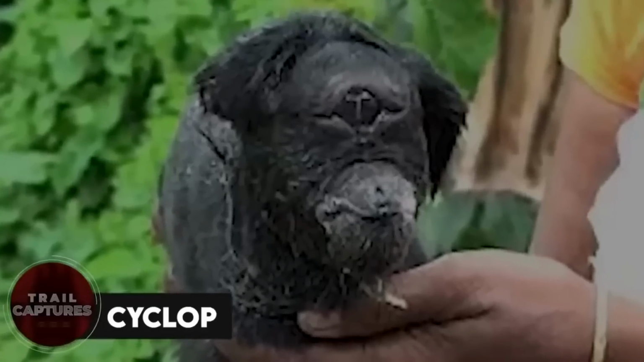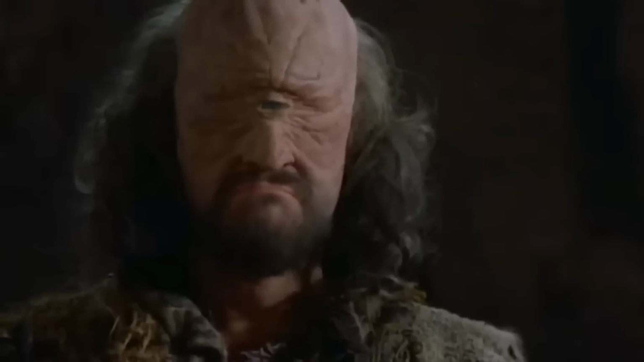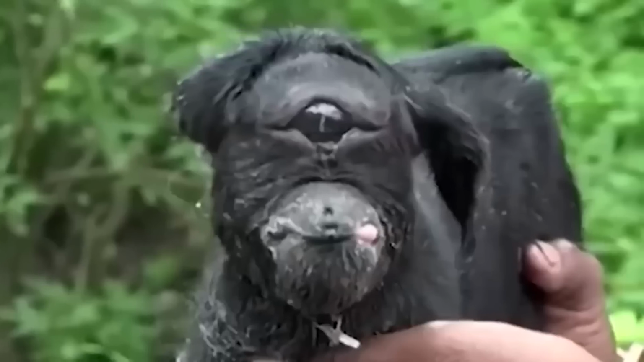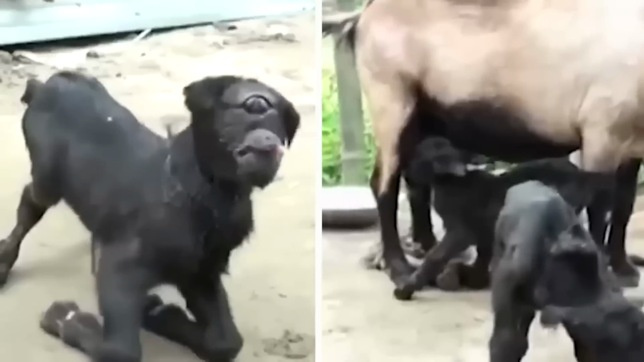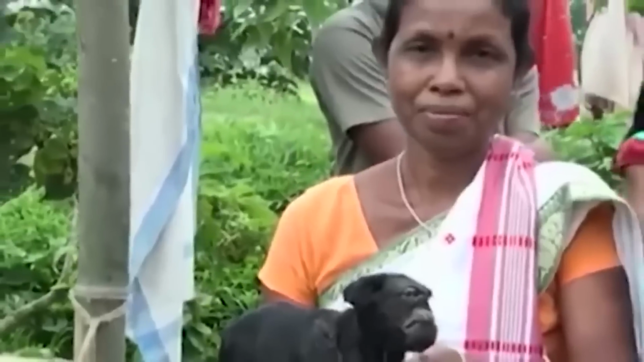Cyclops. You know that Cyclops from the Hercules movie, right? That big one-eyed dude who helped Zeus kick some Titan butt? Well, guess what? There's an actual one-eyed Cyclops goat in India, and we're all wondering how it's still alive. You'd expect that giant eye to give it supervision compared to the other goats. But sadly, it's just a deformity. The locals even think this goat's eye has some mythical powers. So now they're worshipping it and all.